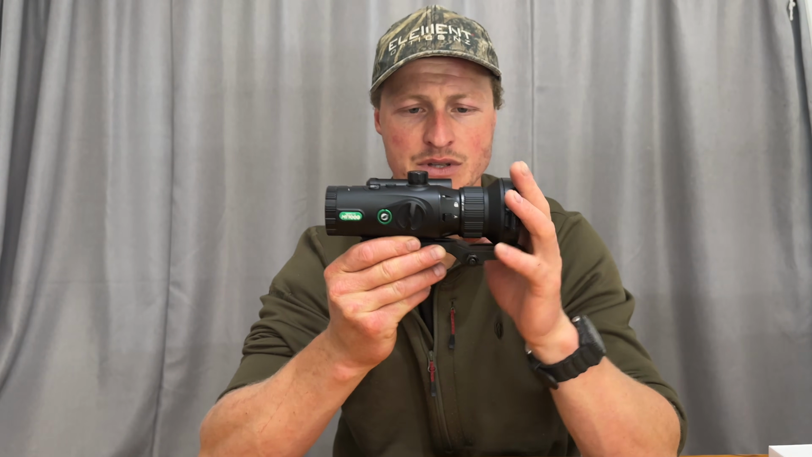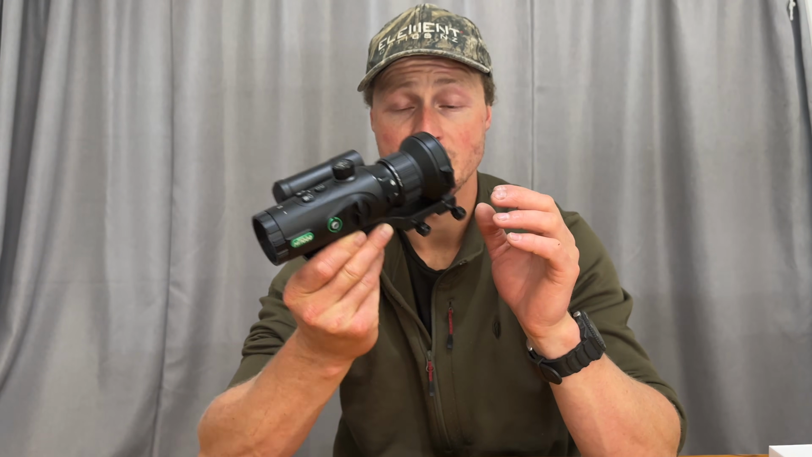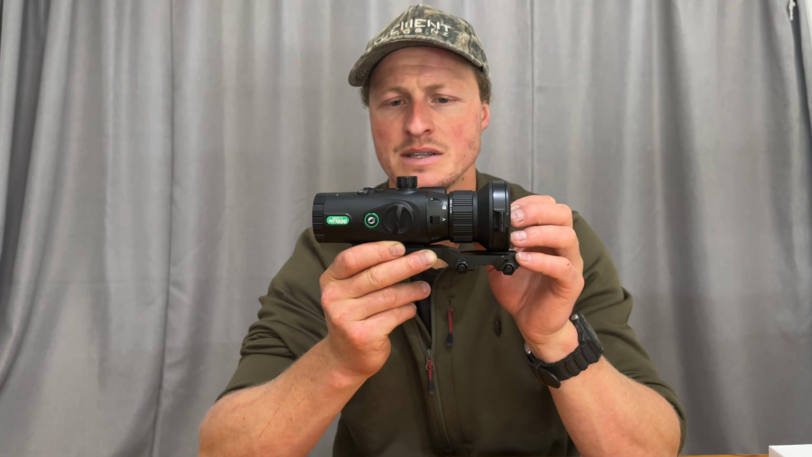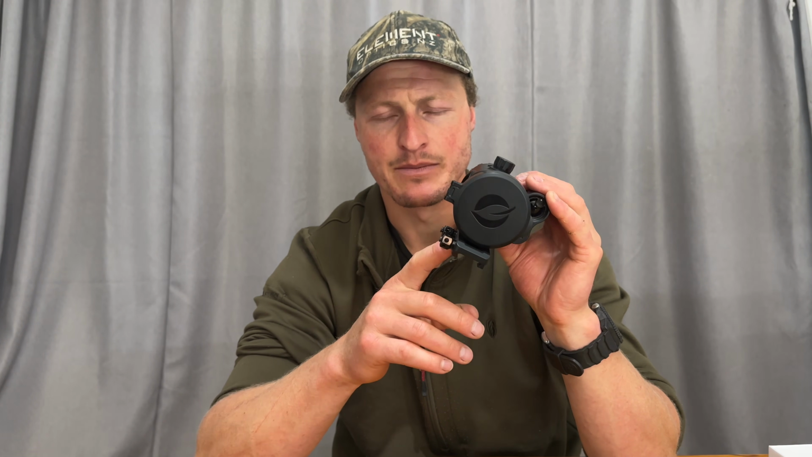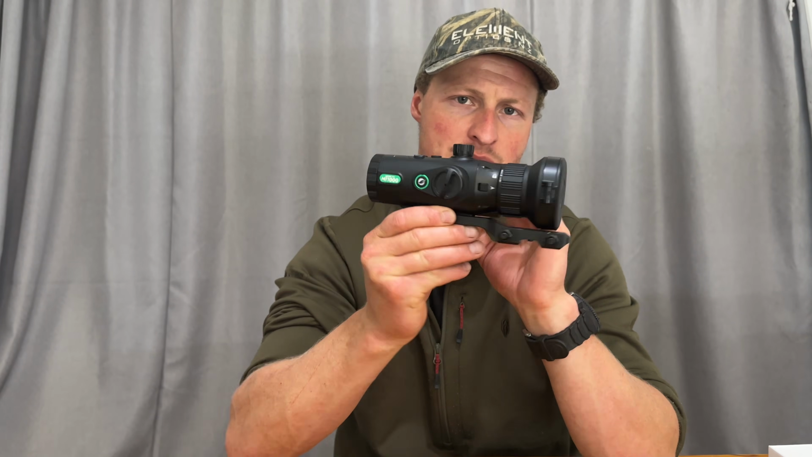So when you are using optics that specialize in nighttime or daytime, in this case it's both, but certainly I think that most people will be using this at night, as thermal does perform better at night just due to the environment cooling down a little bit. So being able to change between the two with the base being a Picatinny rail is versatile, it's quick, it's simple, and it allows you to set the unit up in the correct positioning for your eye relief and length of pull. So lots of options there, which is nice.